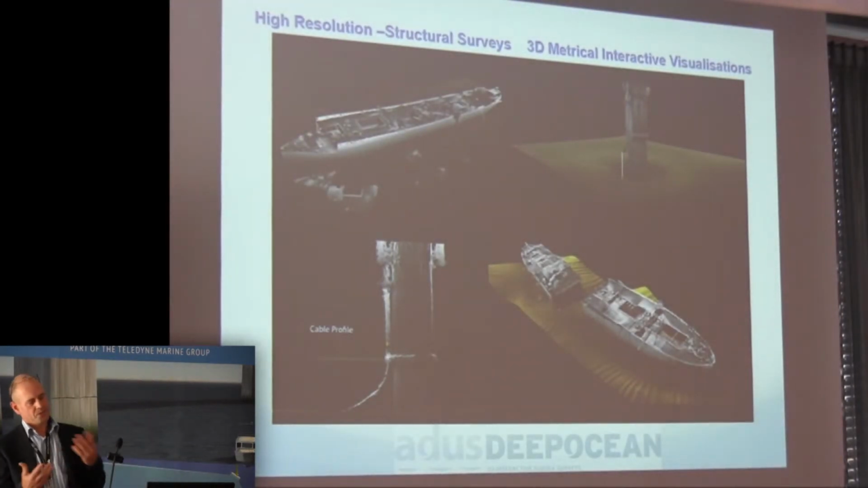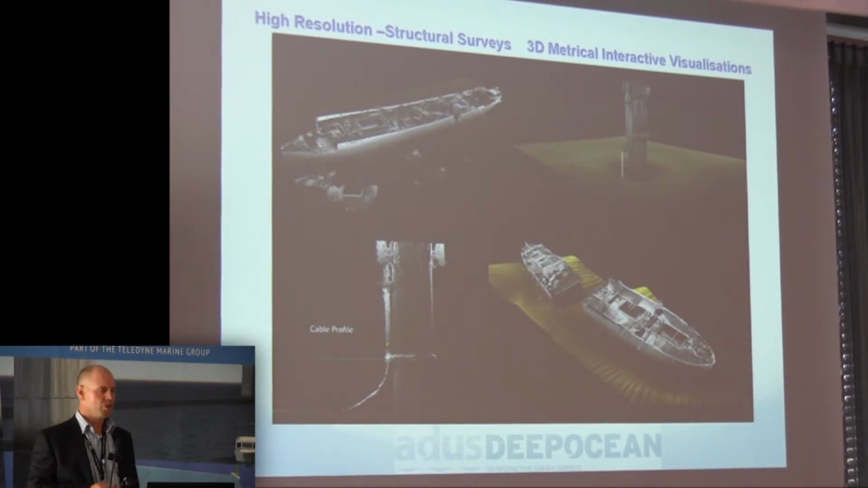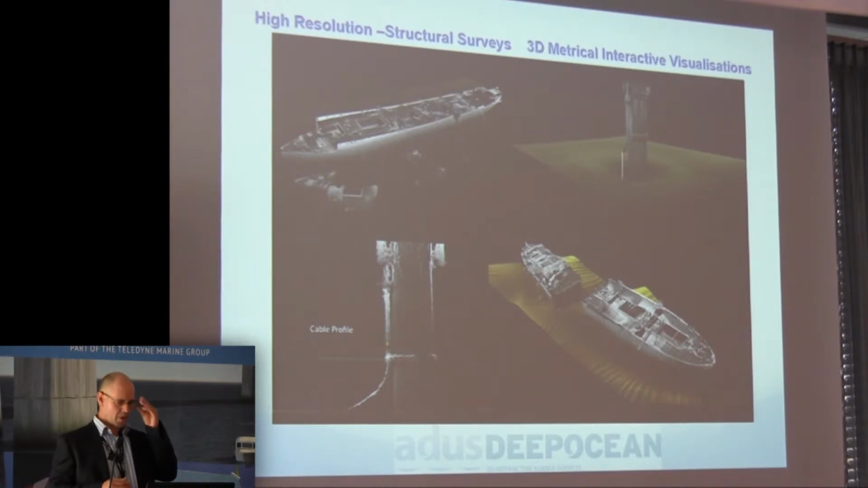What we really specialise in is high-resolution structural surveys. We're interested in structures. We're not necessarily interested in bathymetry per se. We're not a standard survey company. From that high-resolution data, we create 3D metrical interactive visualizations from which we can derive engineering drawings, and hopefully contribute to engineering solutions.